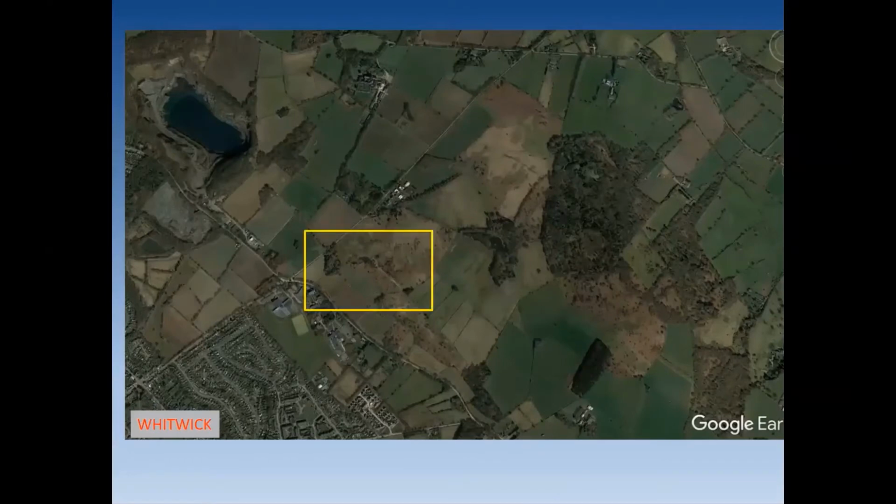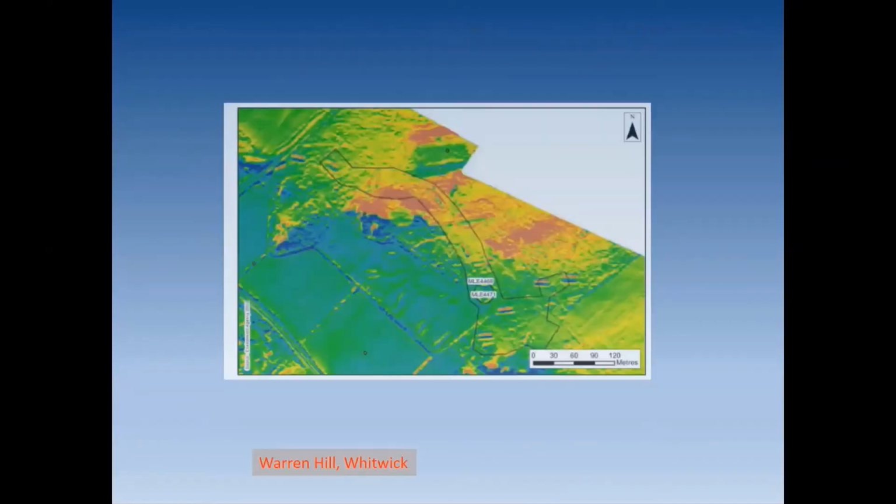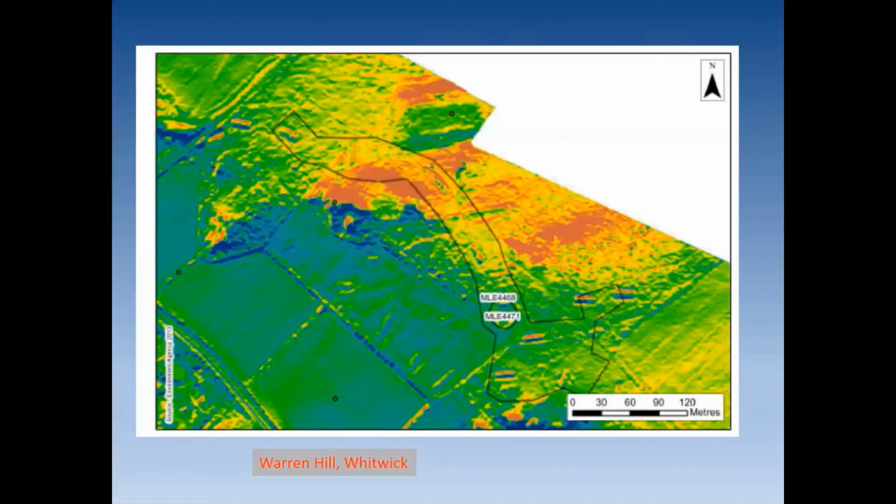From Google Earth, and then here is a little study area. And here is the LiDAR, the DEM, the colourful topographic map for our little area at Warren Hills, Whittick. And here is the boundary of the scheduled monument of the rabbit warrens. Now, the LiDAR data shows ever so nicely the rabbit warrens, and that's what these red and blue things are. They're not that easy to find on the ground, and the LiDAR gives you the brilliant ability of locating them very well.